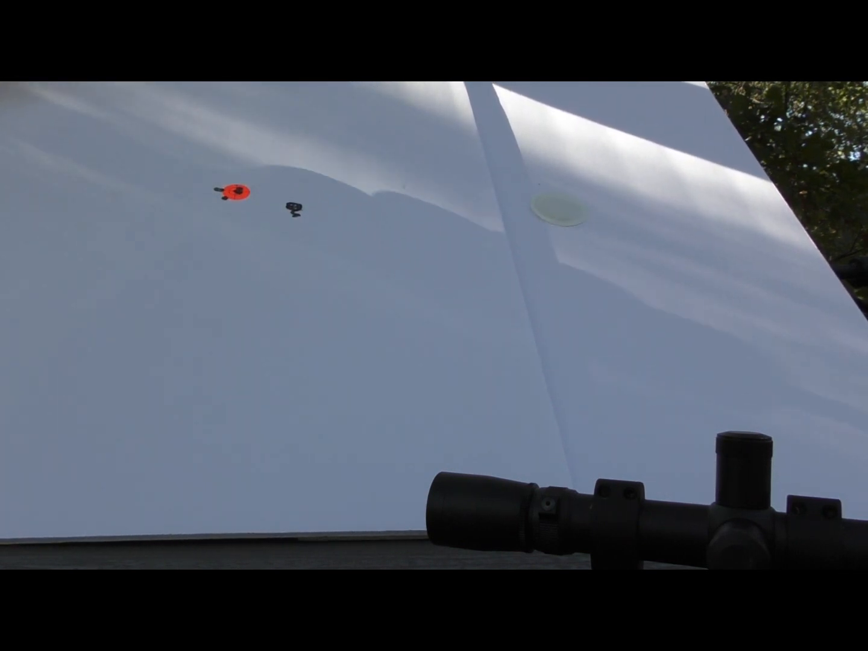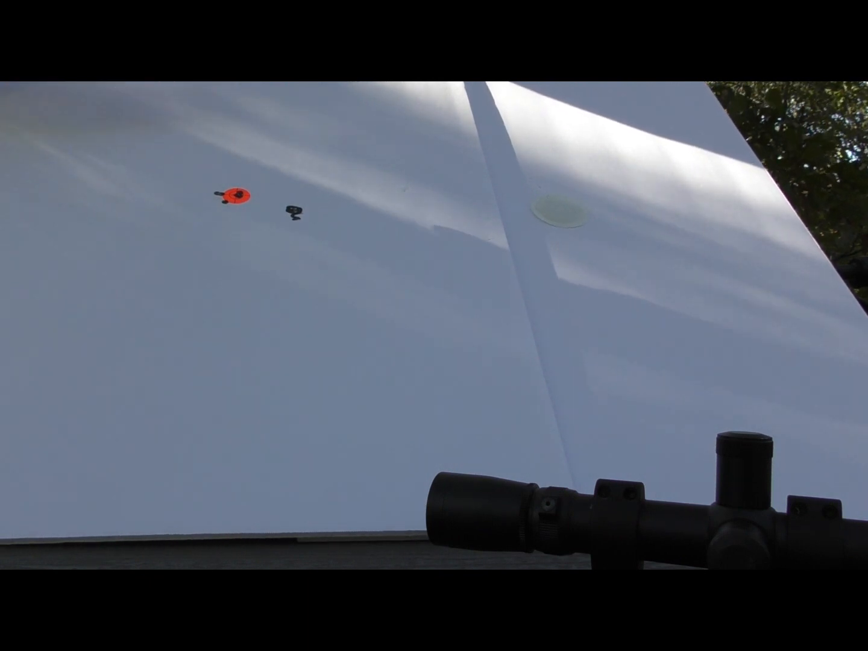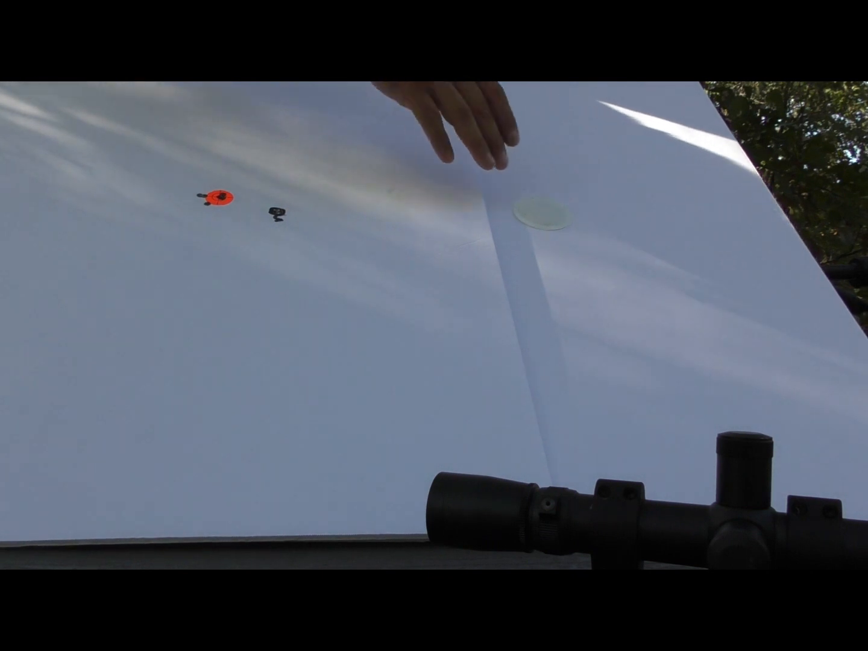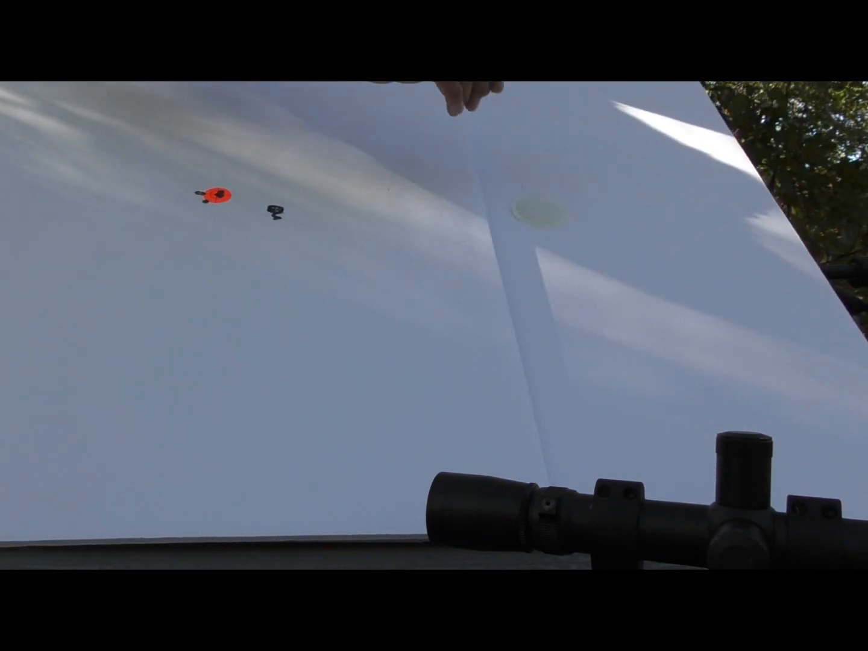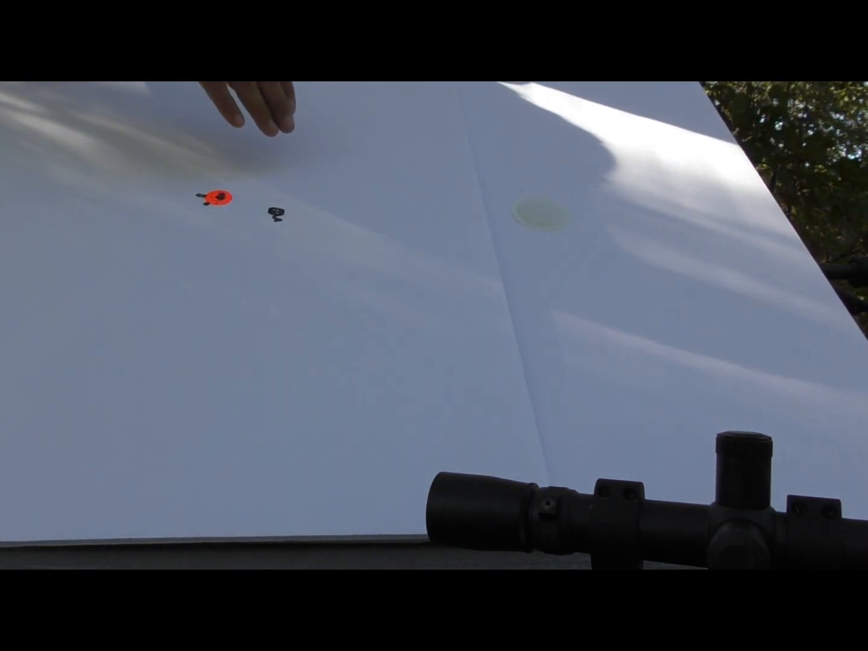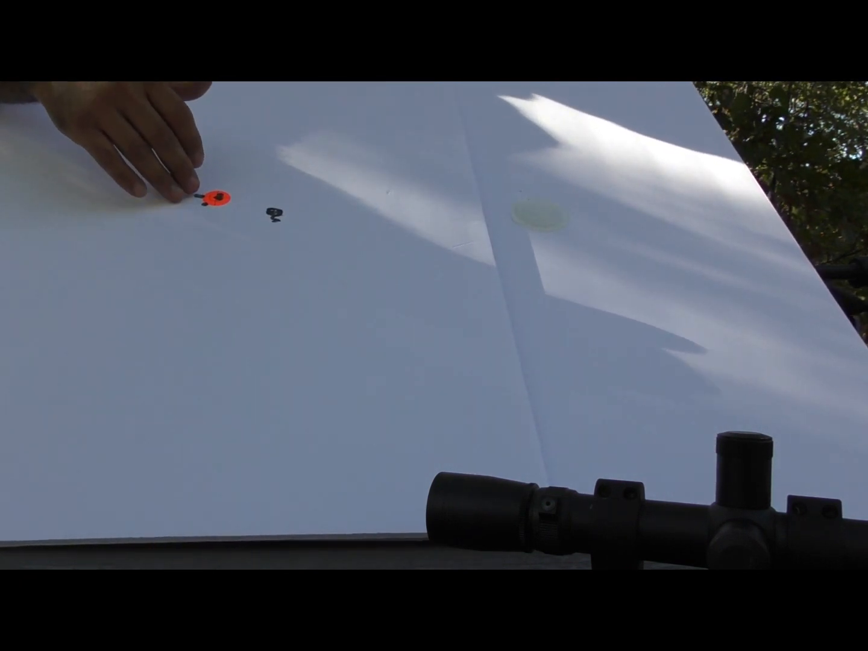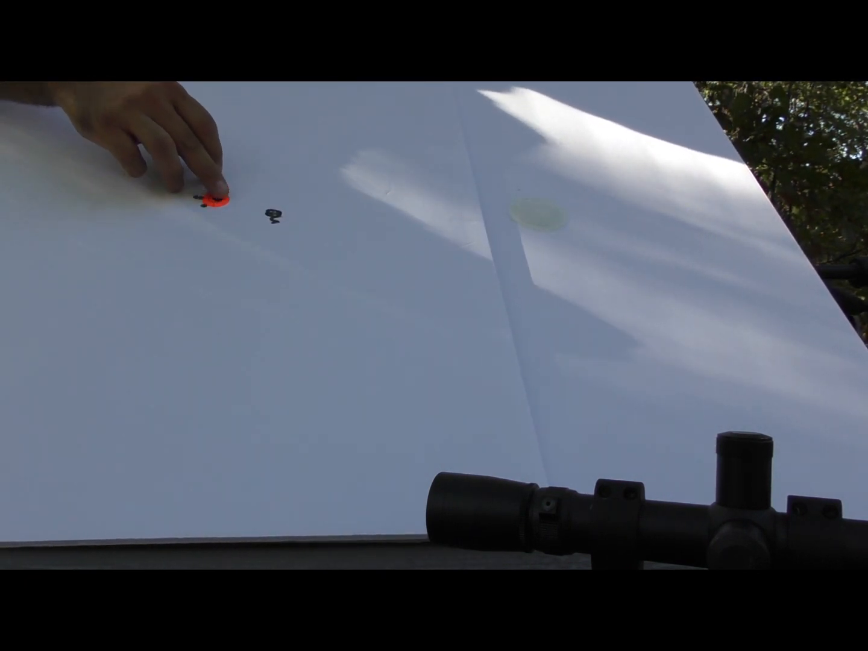I have typically found that I doubled that with thermal optics. It's not necessarily because of the thermal optic itself, it's just the refinement of the reticle and the aiming point. It's a lot less refined for thermal than it is for a high precision. I was using 25 power to shoot this group.